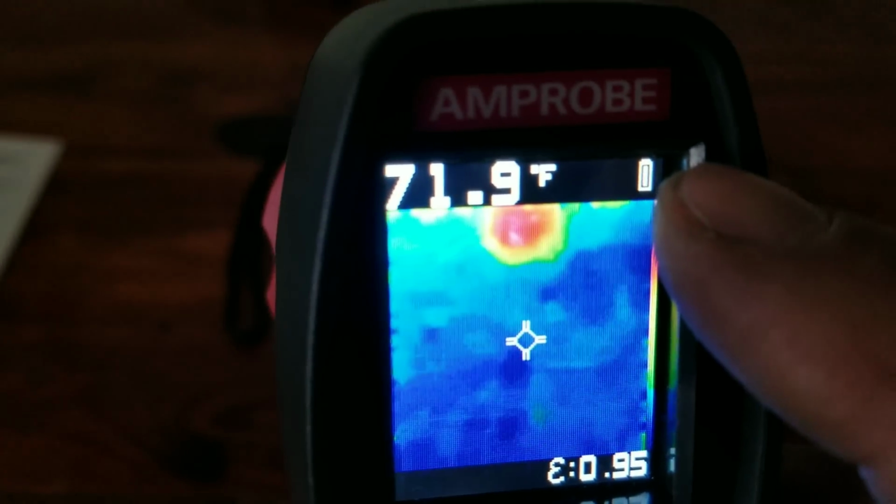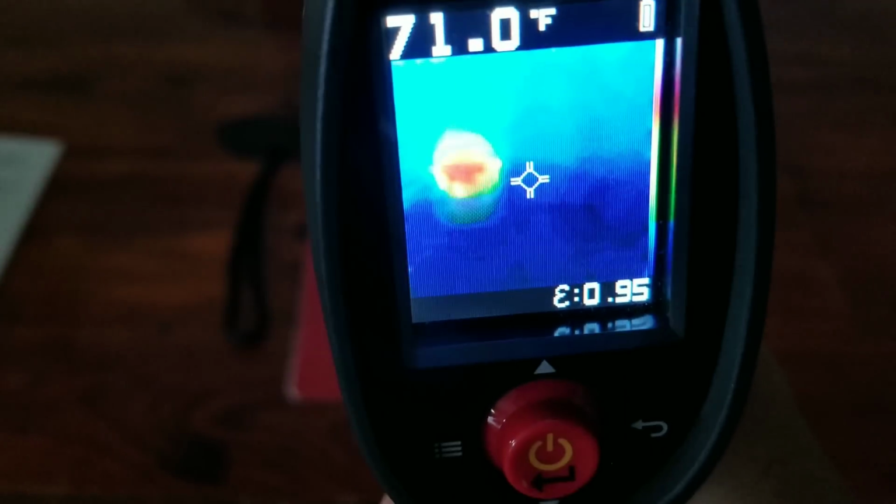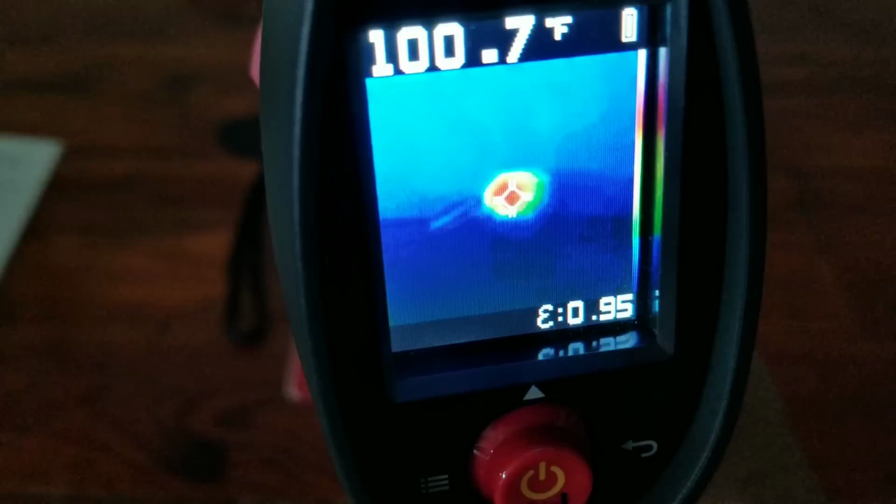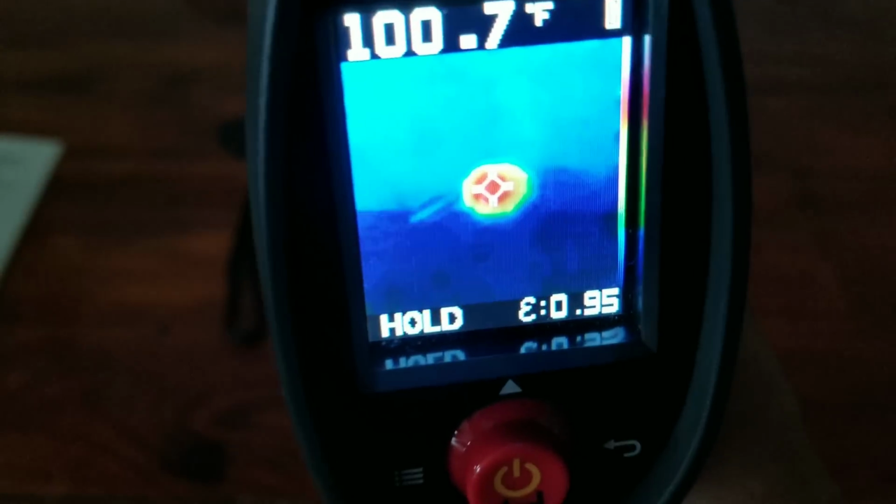Obviously, it gives you a little battery life up there in your temperature. Also, it has the trigger feature that we mentioned before. What that's going to do is just act like a hold. So if you wanted to look at this candle over here and get an image, you would just click that. You can see hold pops up on the screen and we can use that image.